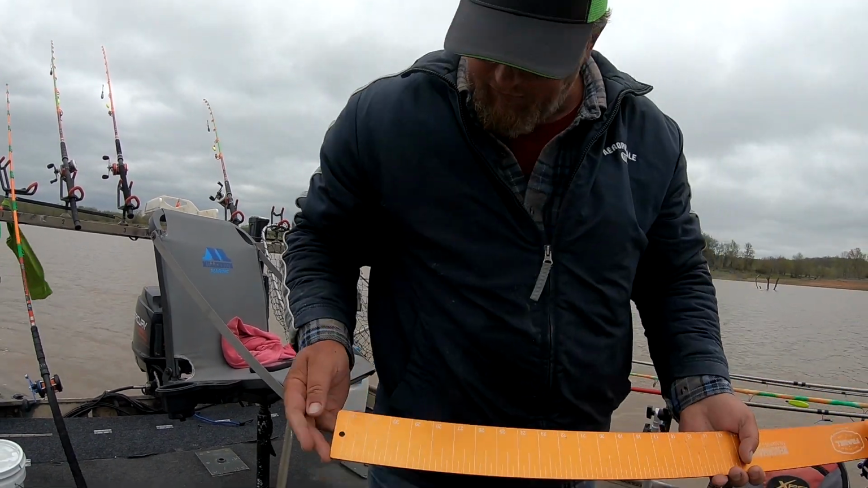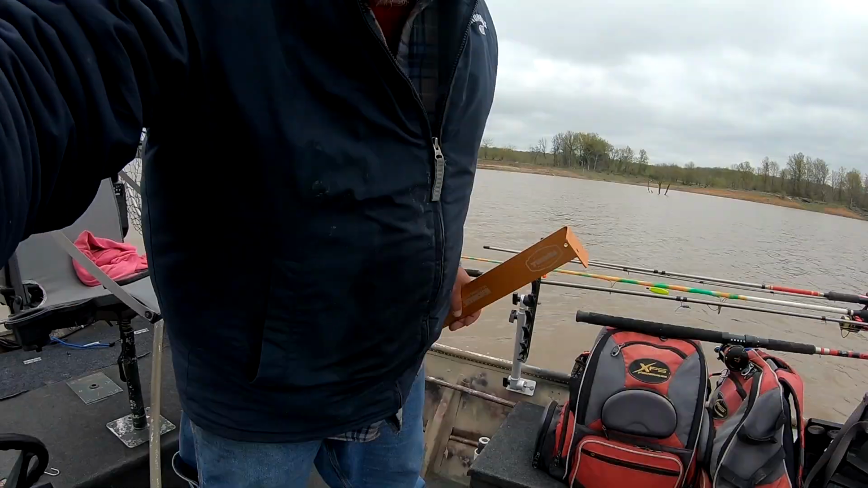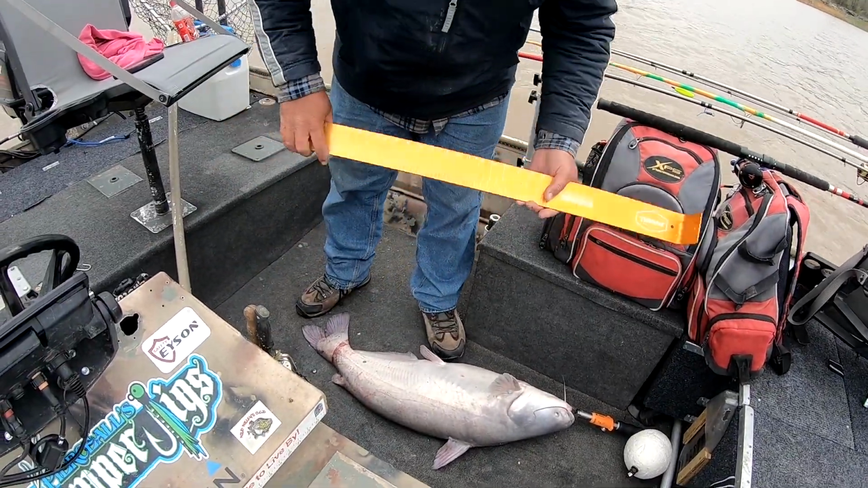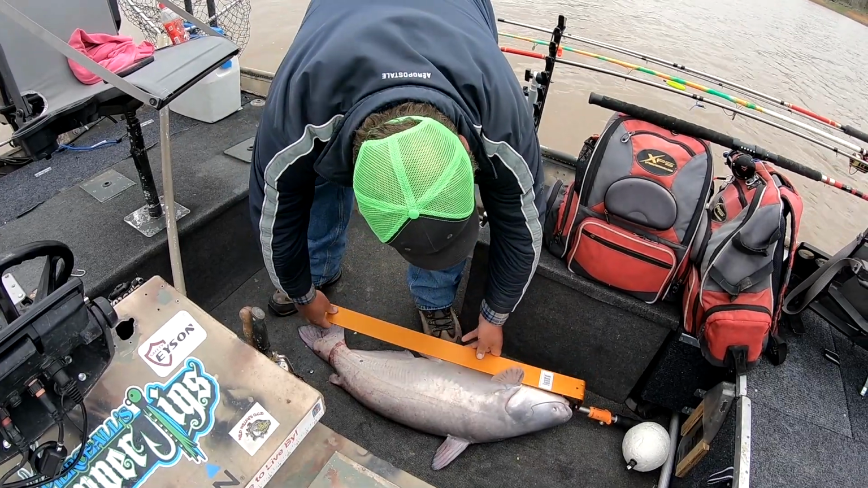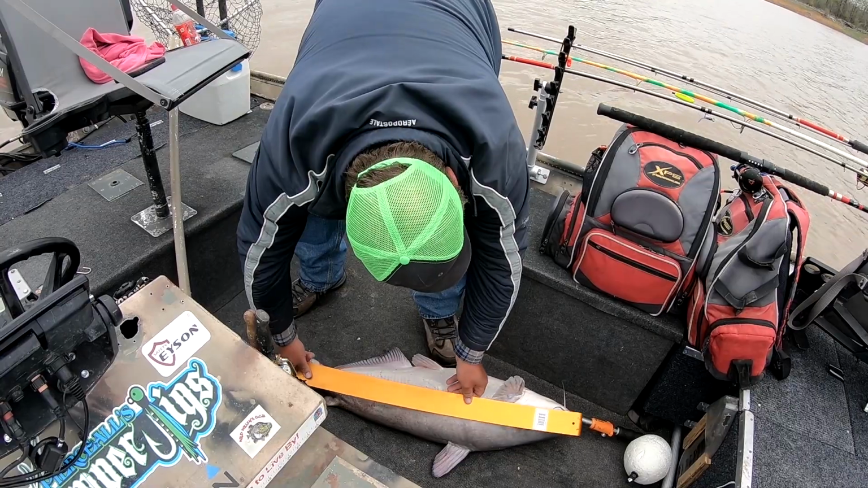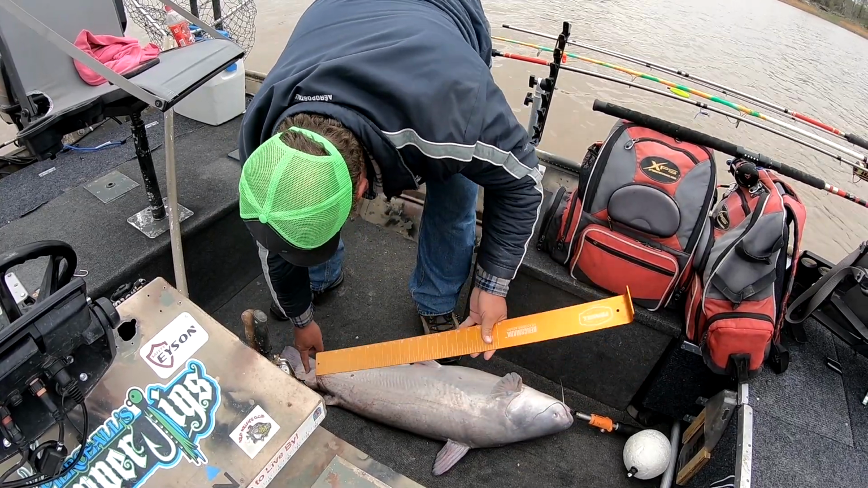I only got a 32 inch board because anything over 26 inches you can keep in Mark Twain now, and I don't keep anything over 30, so I just got this board. They're measuring by their side. Right there's 32 and a half.